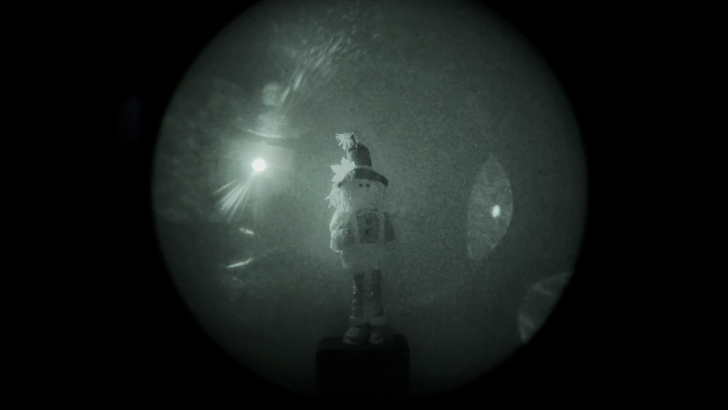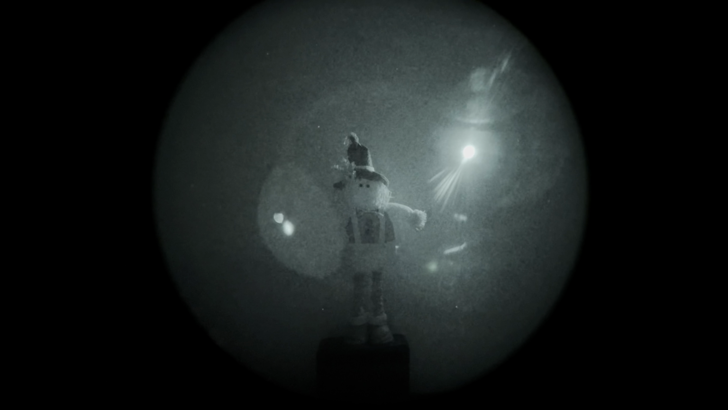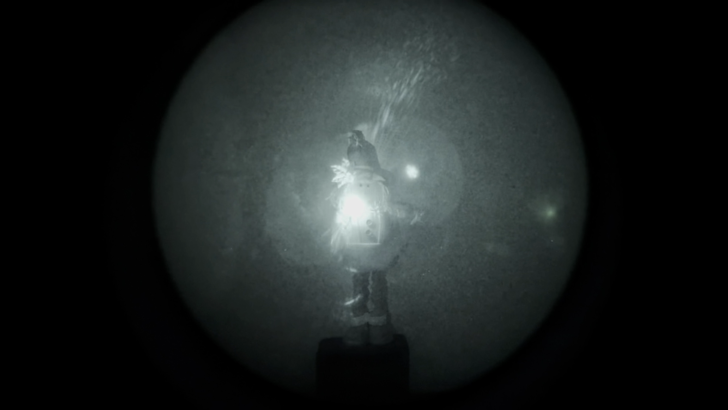Now we're going to go to about 50% gain, I should say. So that's about 50%. You can see there, nice and uniform, but definitely again having a lot of bloom, a lot of spalling, but able to clearly light up Mr. Scarecrow.